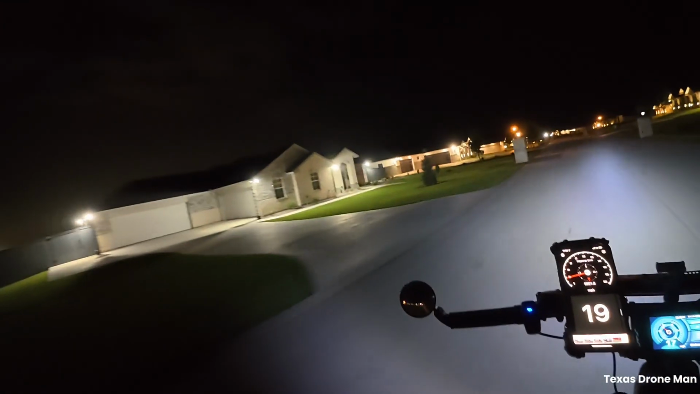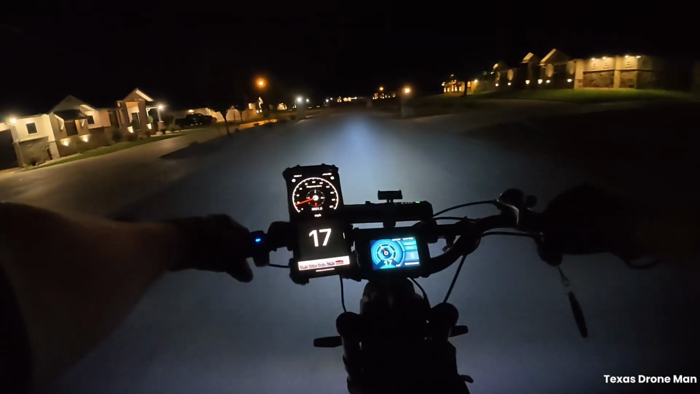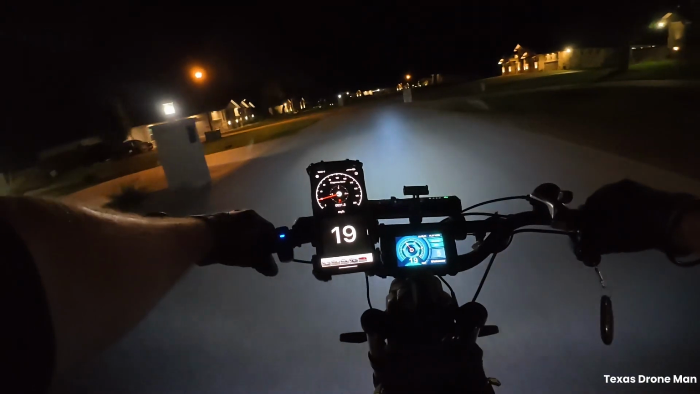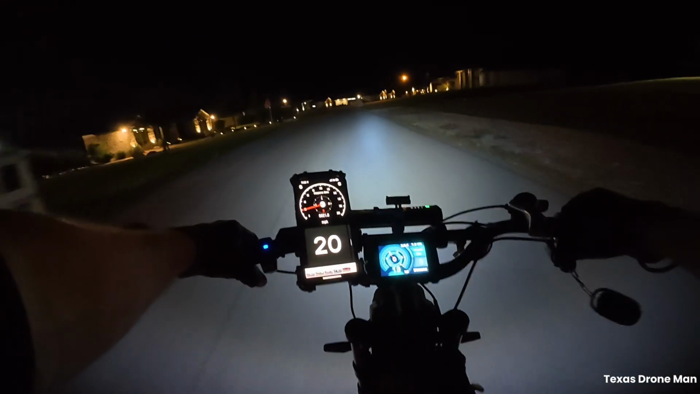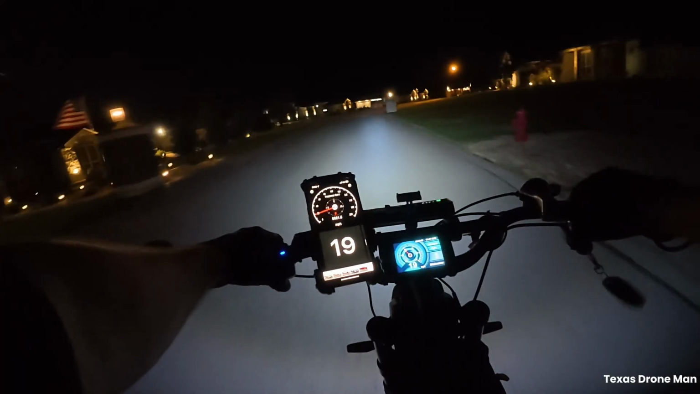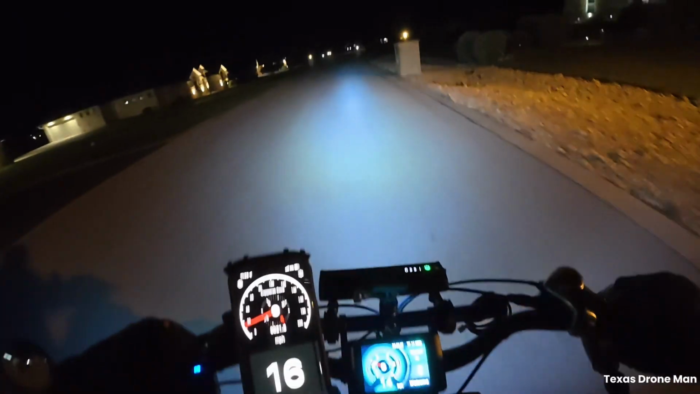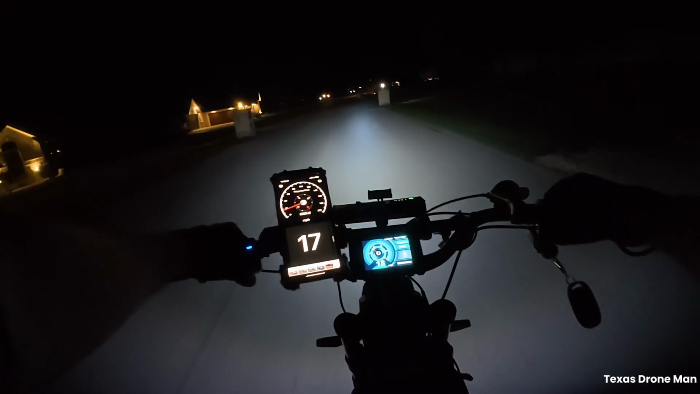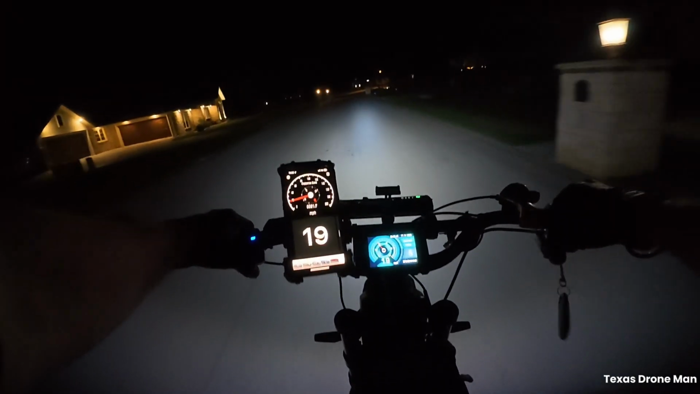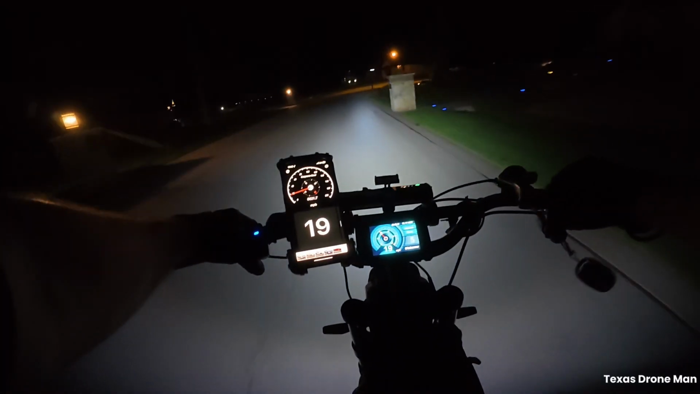Man, it's really beautiful up here, though. Looking over all the city lights down there, it's nice. Yeah, this is actually my second run. I did a little afternoon ride around the block and up the neighborhood earlier.